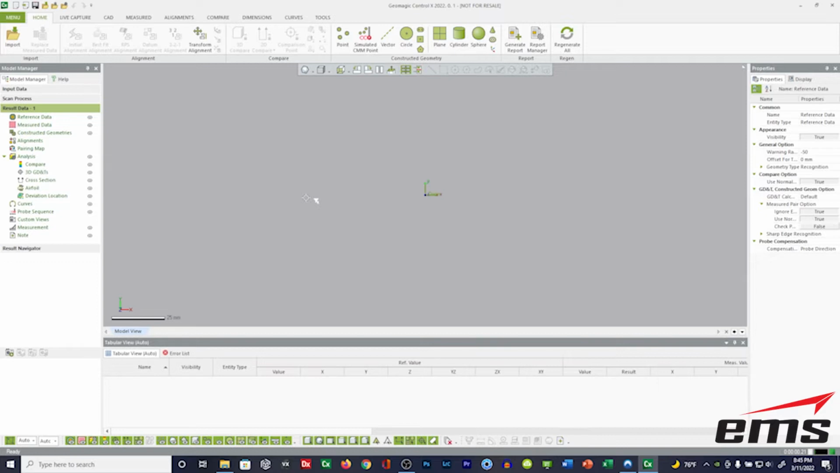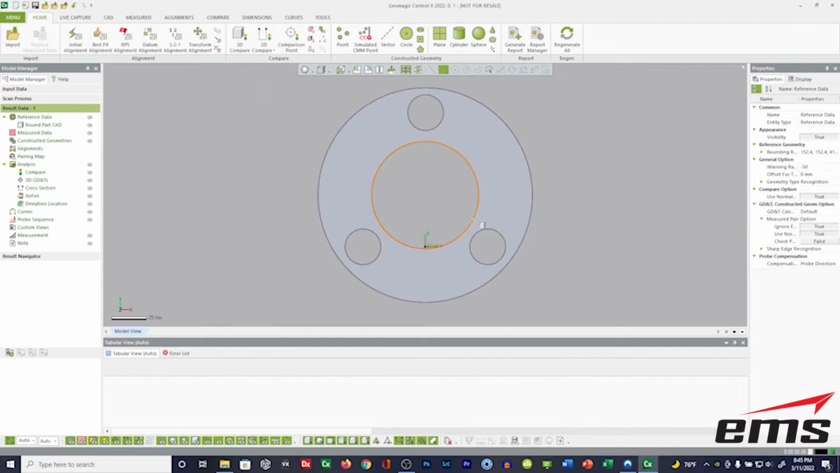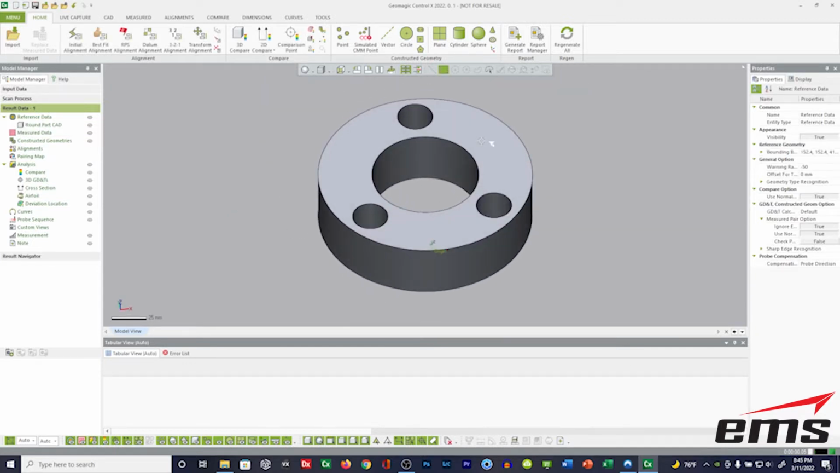All right, so let's take a look at what it takes to generate an inspection report. The first thing we need to do is import the CAD model. Okay, so the 3D, what we call nominal data. This is the original CAD model that was designed, and then typically somebody would design it in CAD, and in this case we're doing machining. They would generate their CNC cutter path and send that out to a mill.